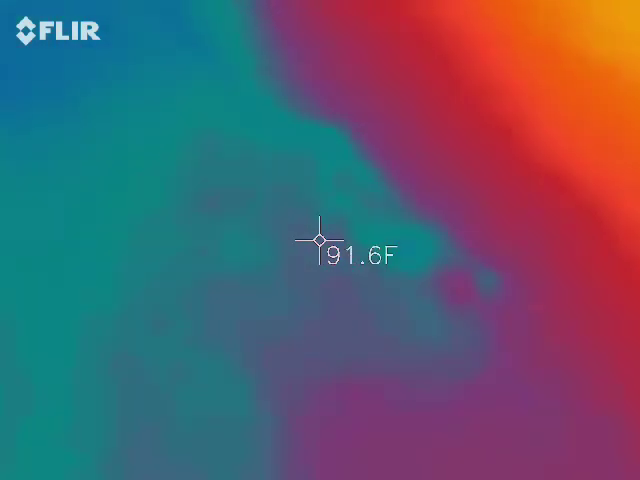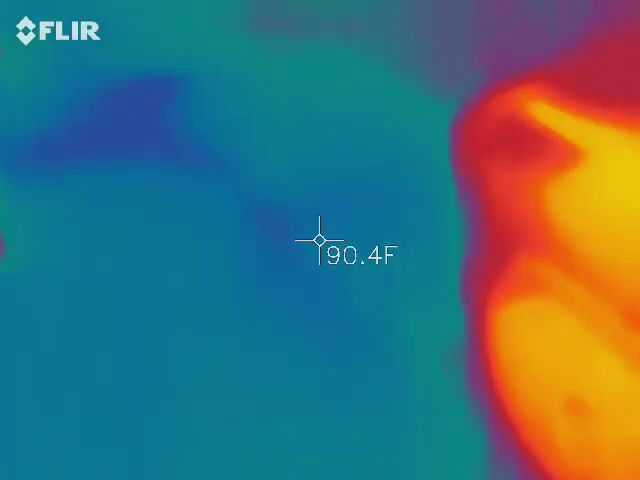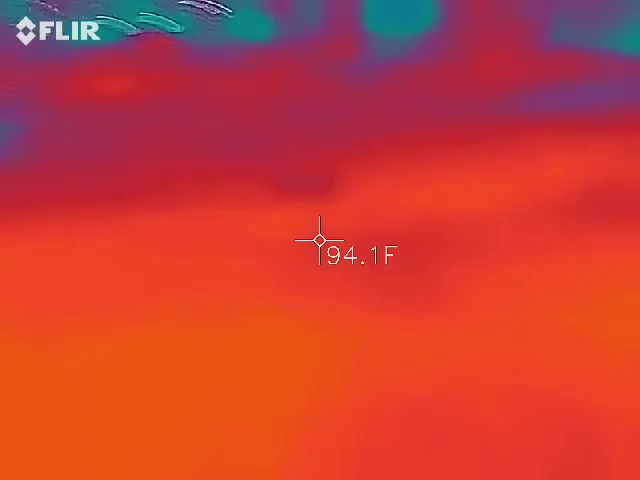Take my mask off. You don't have to keep it on the whole thing. Okay. Just don't get sick. Kola, I'm just hot. Yeah, don't put it on. It makes me overheated. Yeah, that mask.